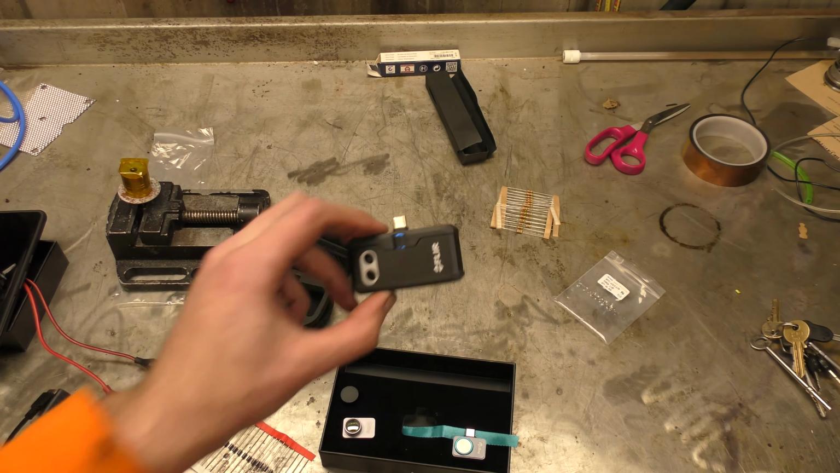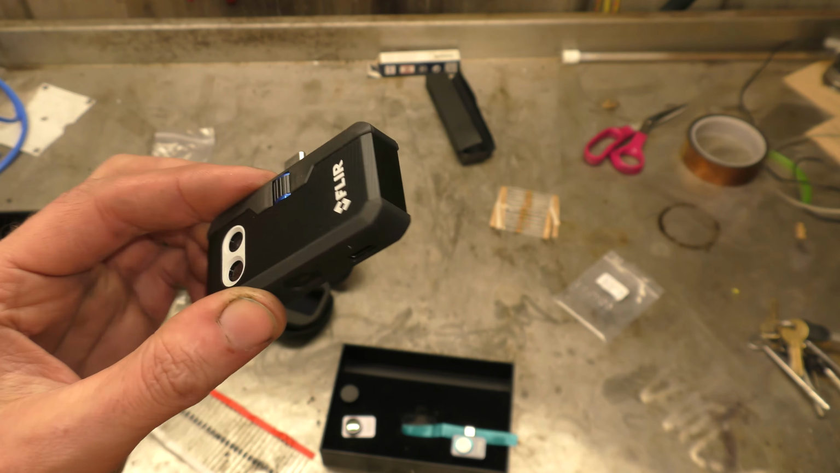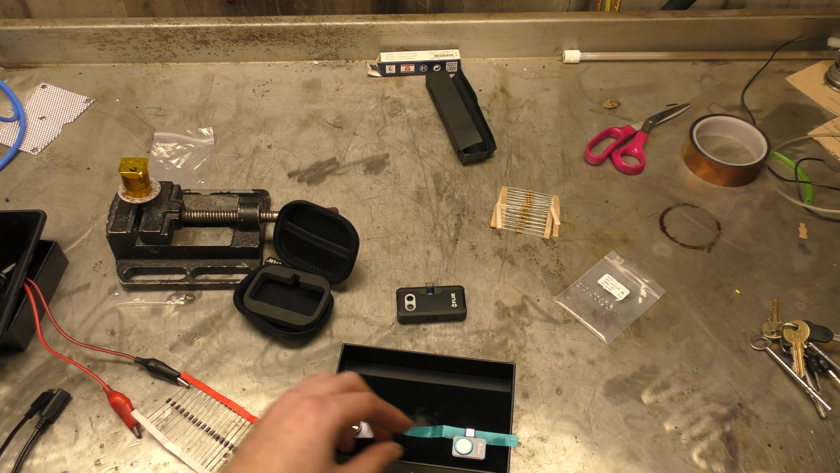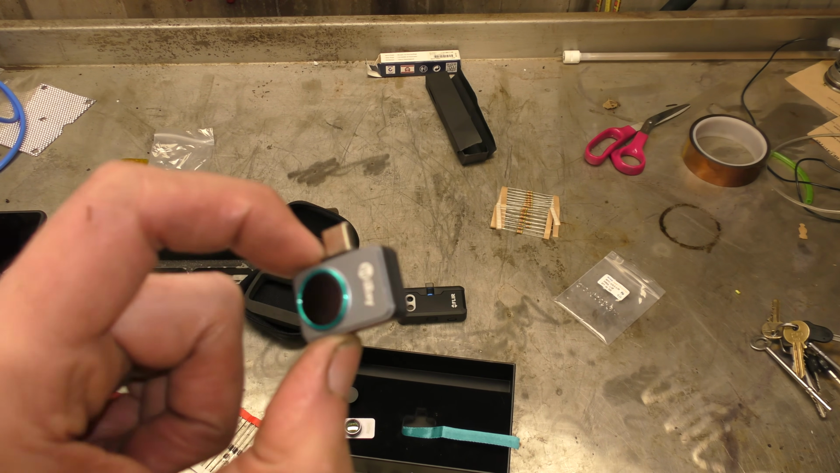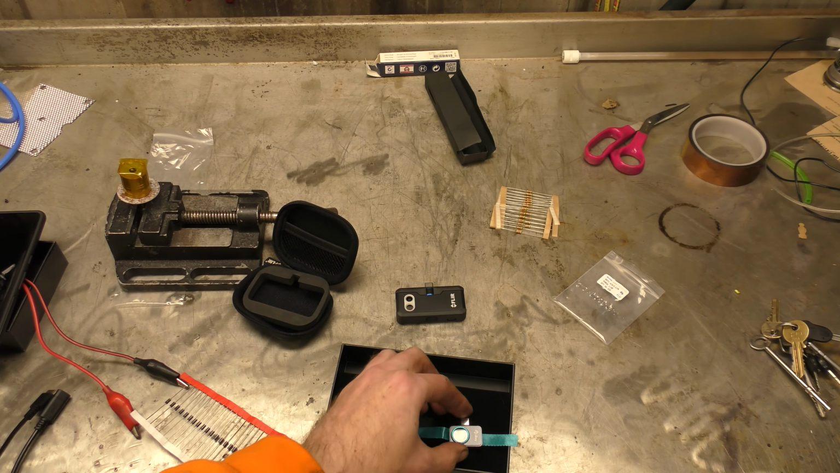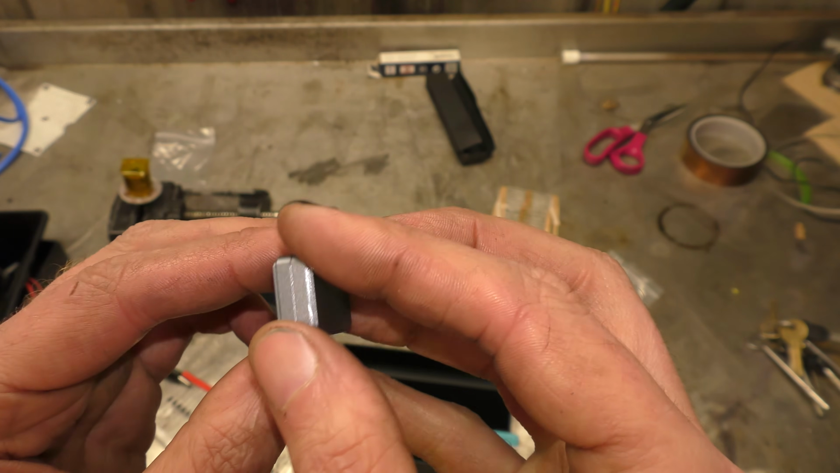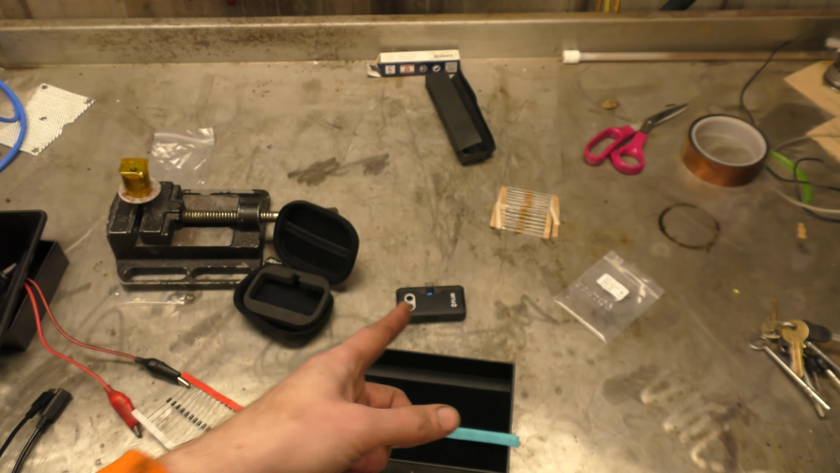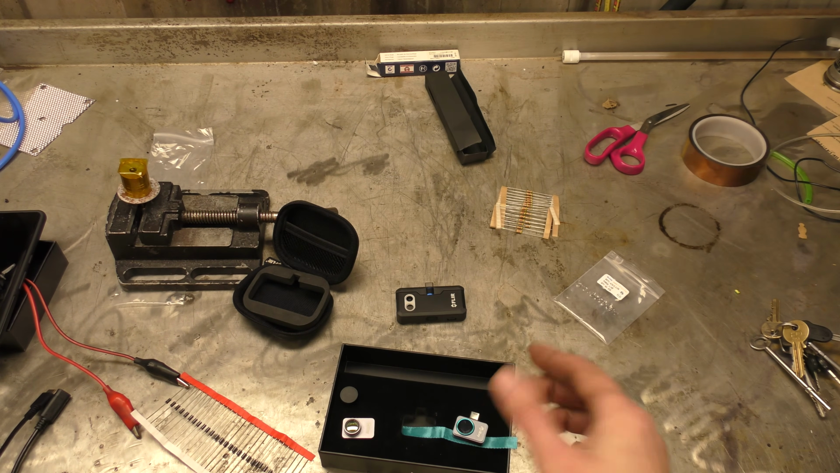Your Flir 1 Pro, it's about 400 odd pounds. Yeah, 400 pounds, if you can get one, versus 270 with better resolution and higher frame rates and no battery. So I would probably, yeah, because this would be nice just to keep in, you know, with your phone or in your case or your toolbox perhaps, and you don't have to worry about your Flir being charged. You can just grab this out and go thermal imaging.